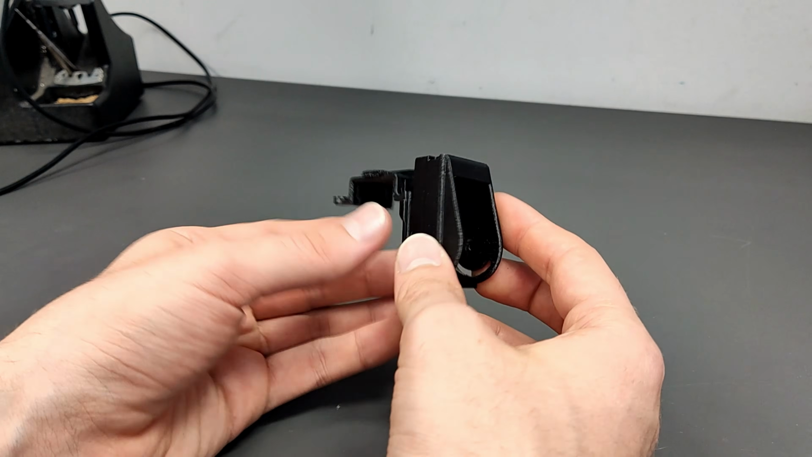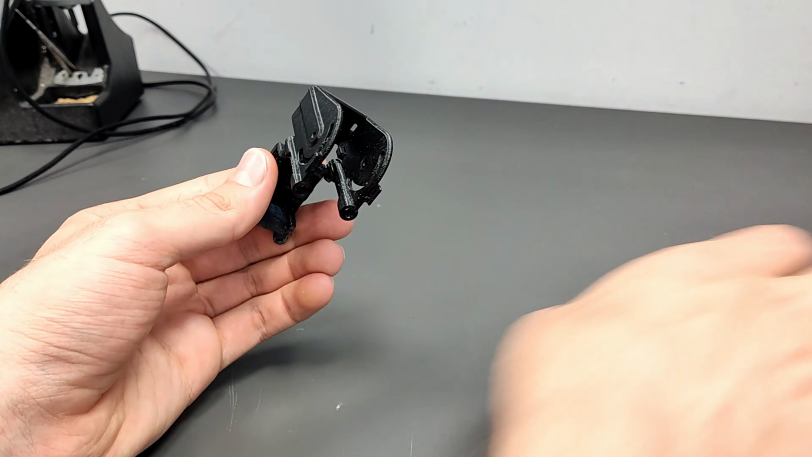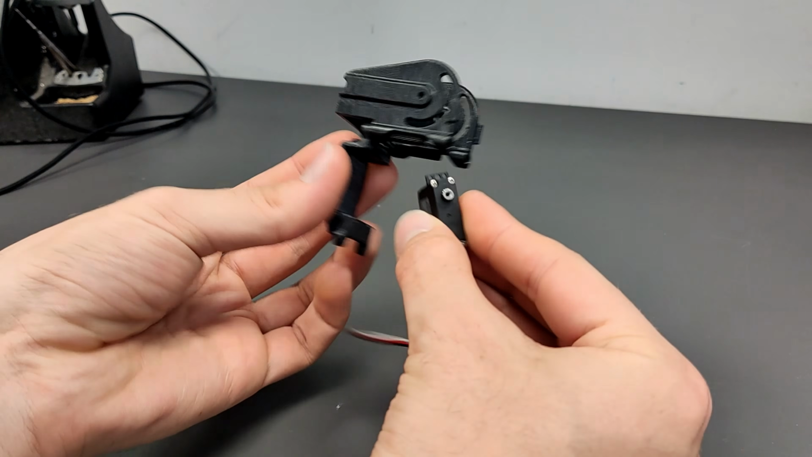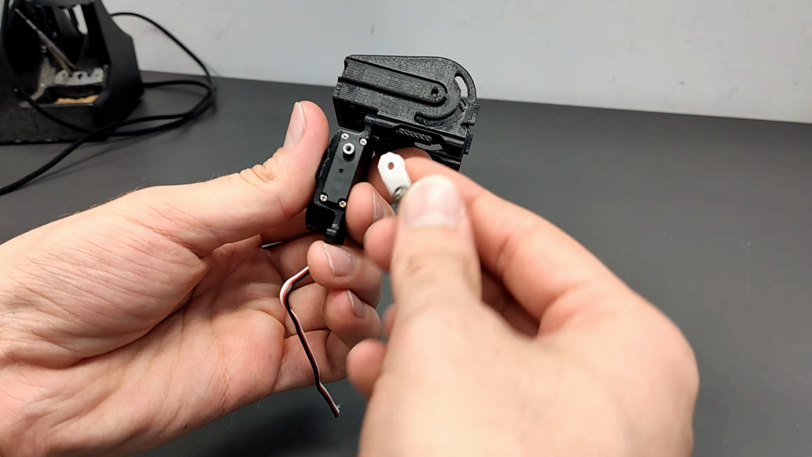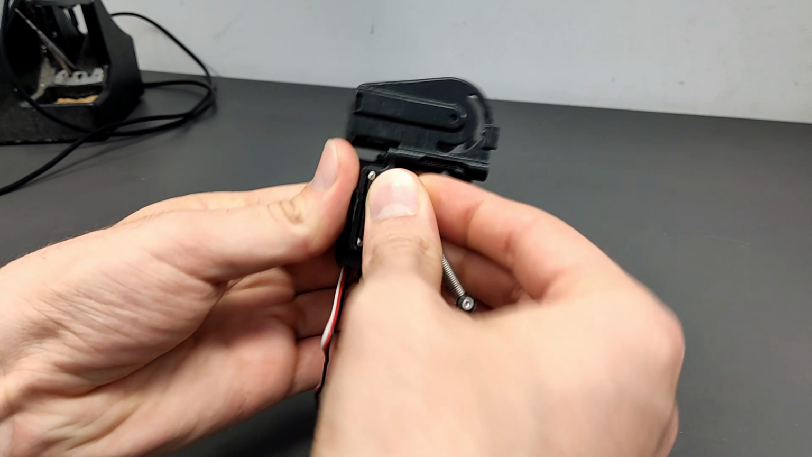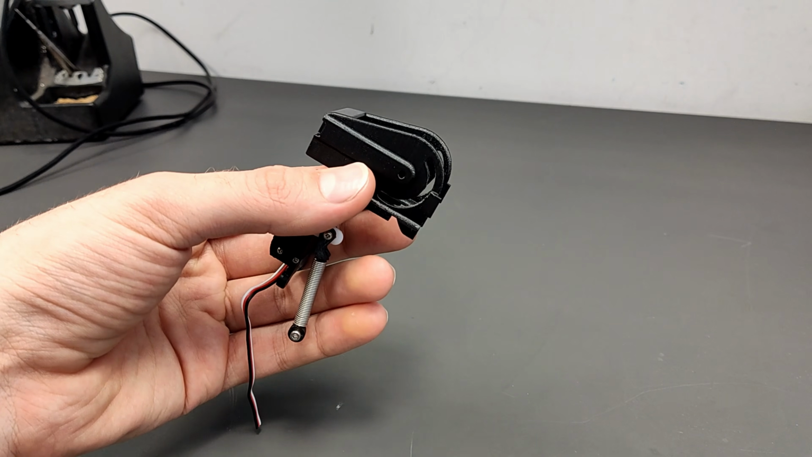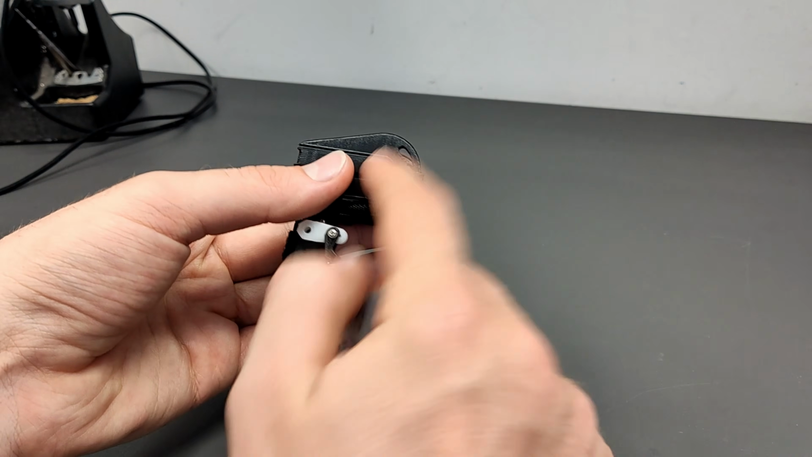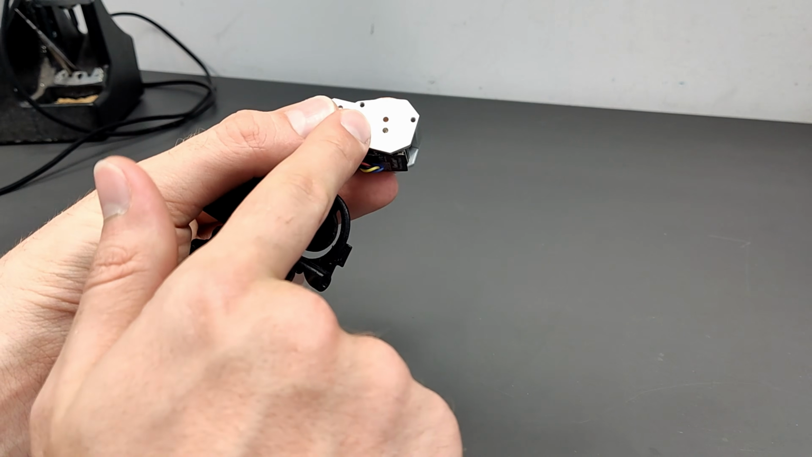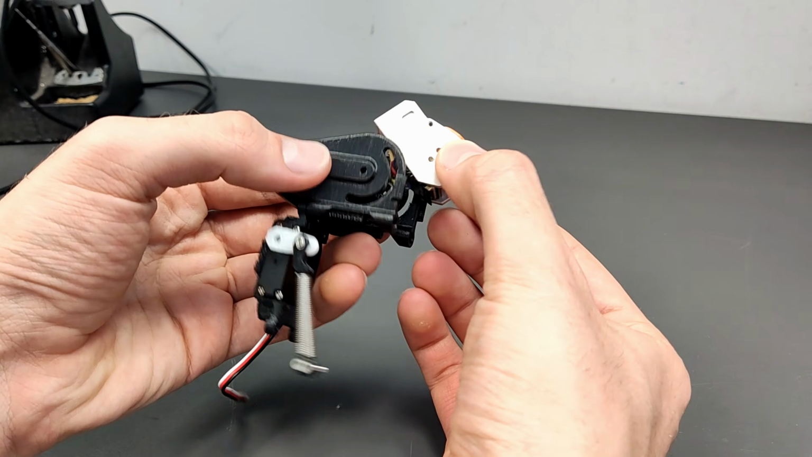I will show you how to mount the IR-Cam with the servo behind. The holder consists of two parts. Insert the servo and add the flexible arm with a long M2 screw. The IR-Cam module is mounted with the threads of the FPV camera. So make sure they are aligned correctly to the holes of the enclosure.